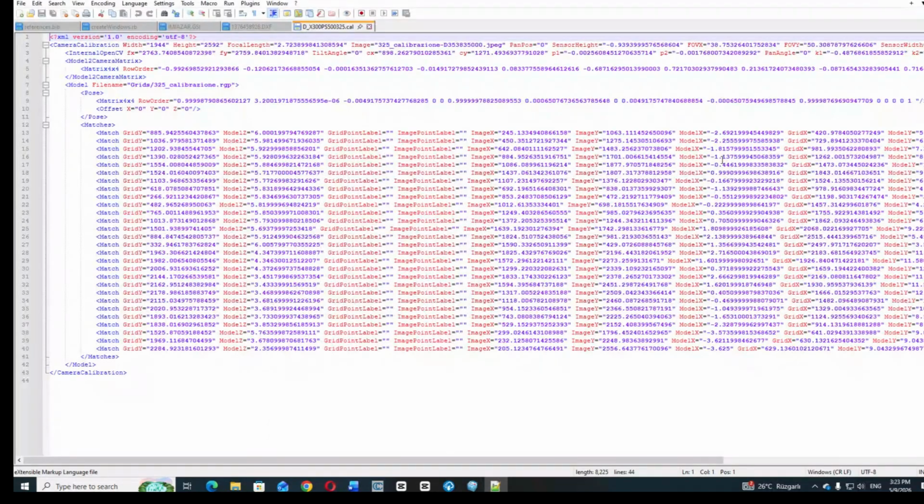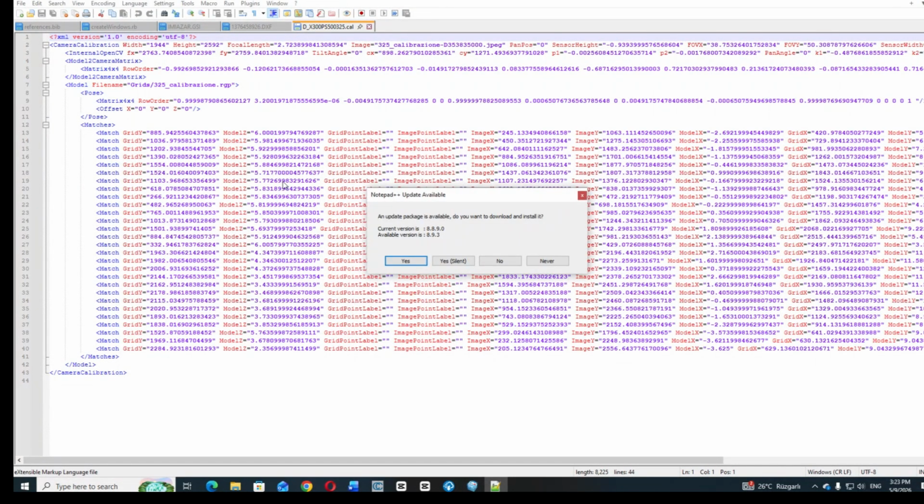And then, as you can see, it's an XML based system inside the calibration file, which shows a UCS, user coordinate system. It's not working with any other type of coordinate system.